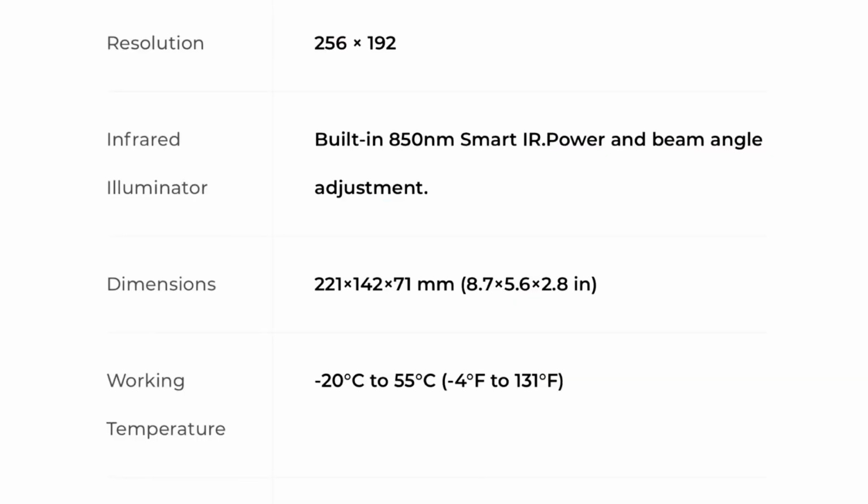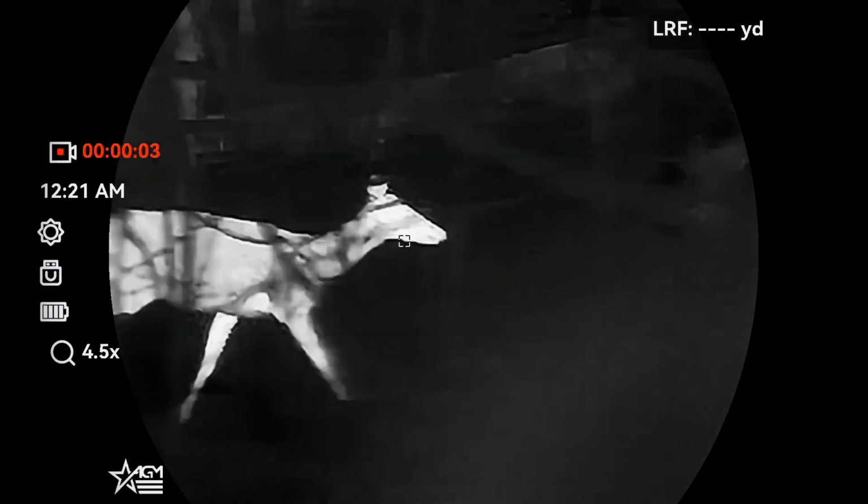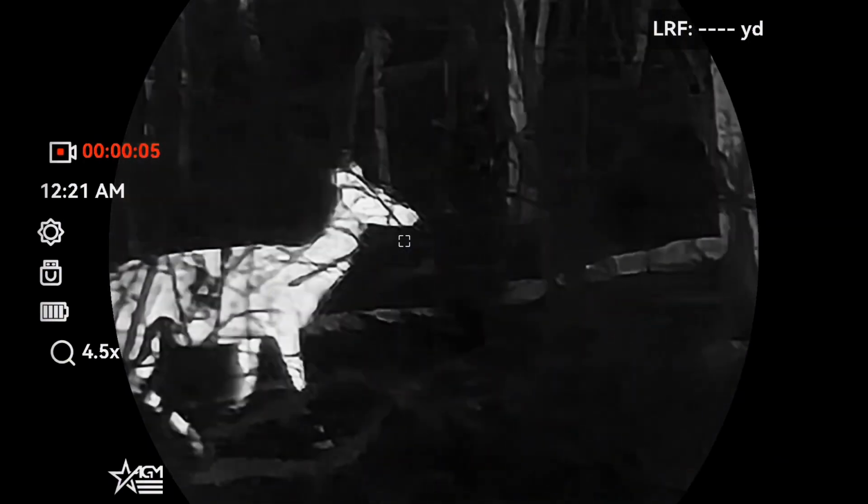But you guys are seeing some of the videos and stuff here. I'm going to go ahead and read through the specs because this has a lot of stuff to offer. So, getting right into the specs. We have a resolution of 256 by 192. That's your thermal resolution. An IR illuminator. It is a built-in 850 nm smart IR with power and beam angle adjustment.